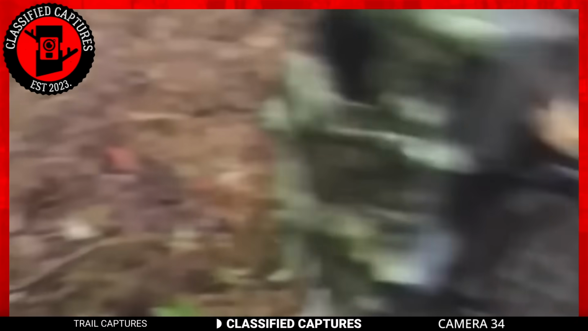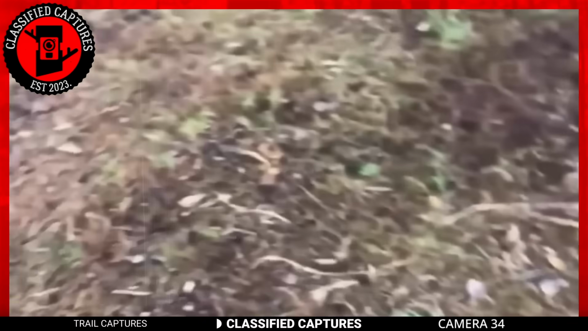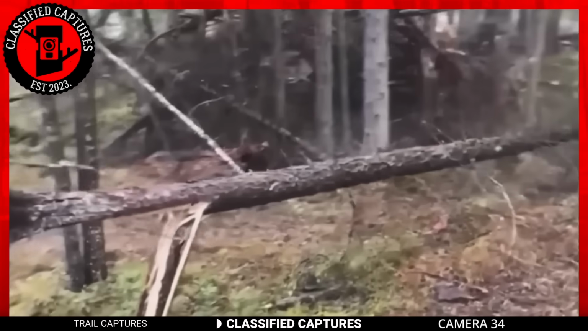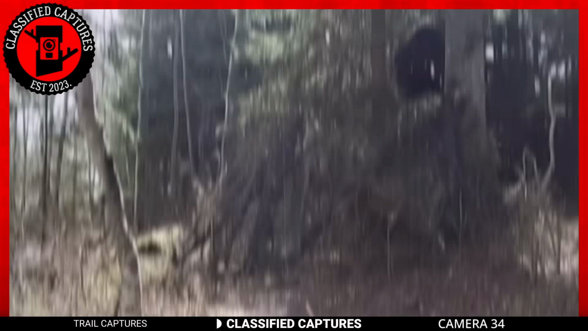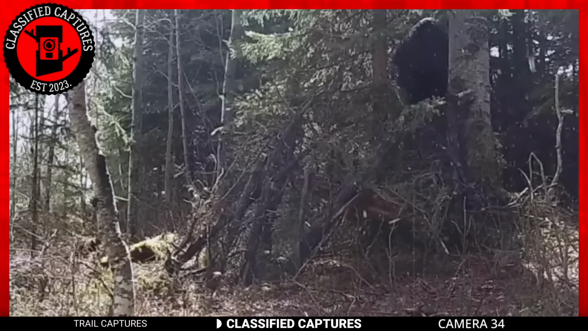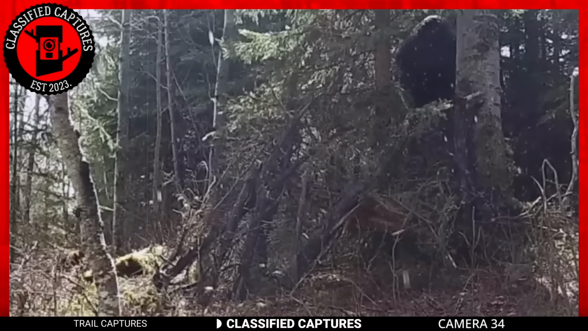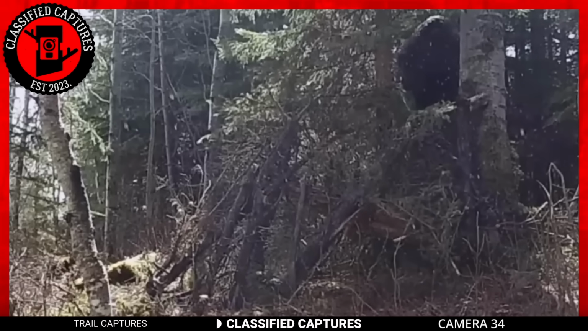With no answers, he set up a trail cam in the area, hoping to capture an image, at least of whatever was responsible. He left the trail cam for a few days and returned to the footage. At first, the footage showed nothing, and he assumed that he was overthinking things until he saw a dark beast sitting on one of the branches in the footage.